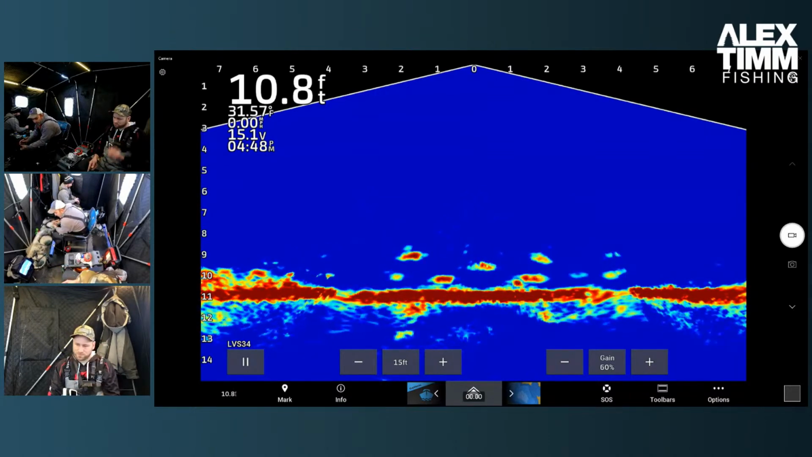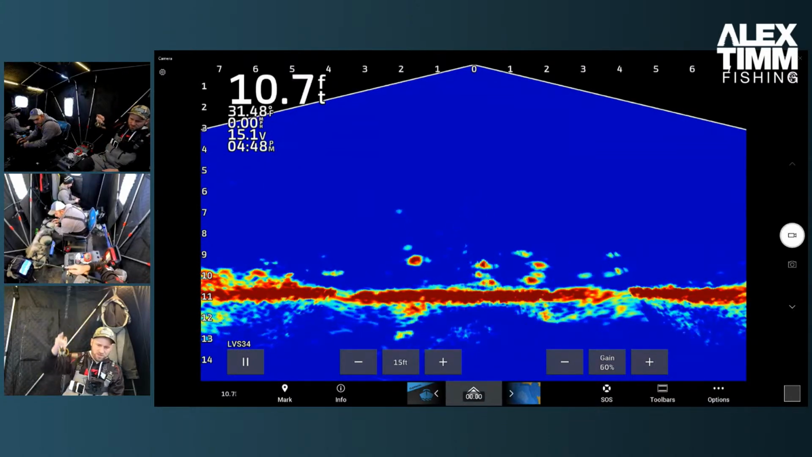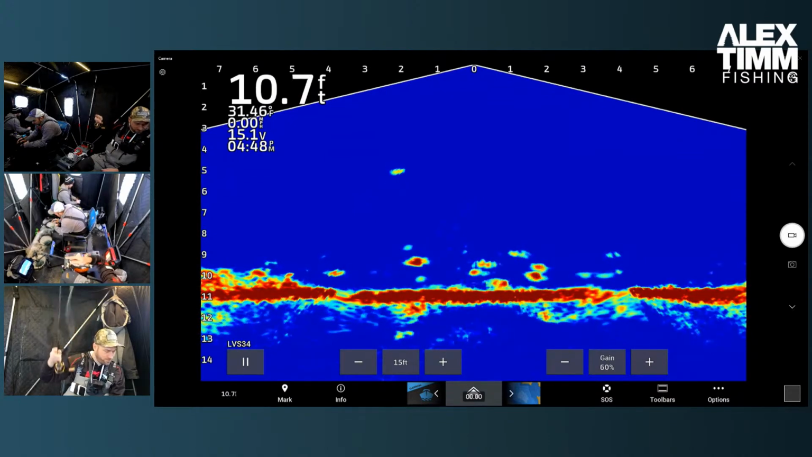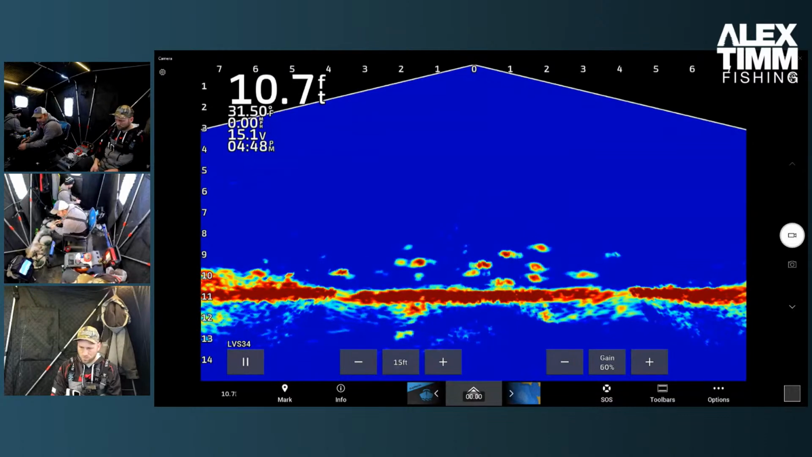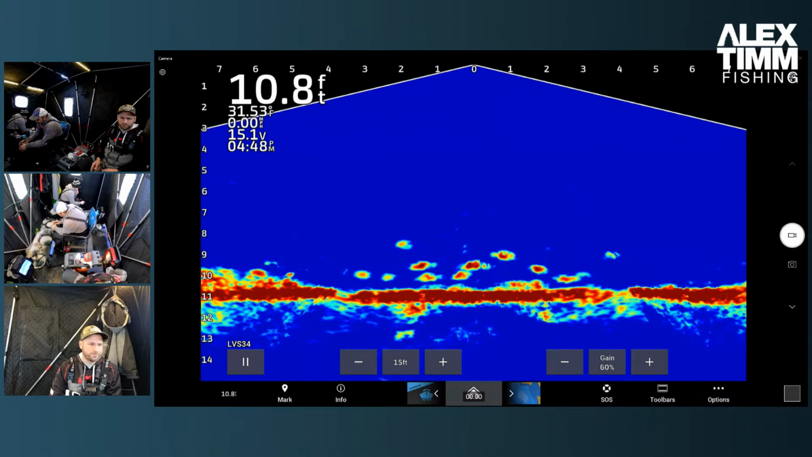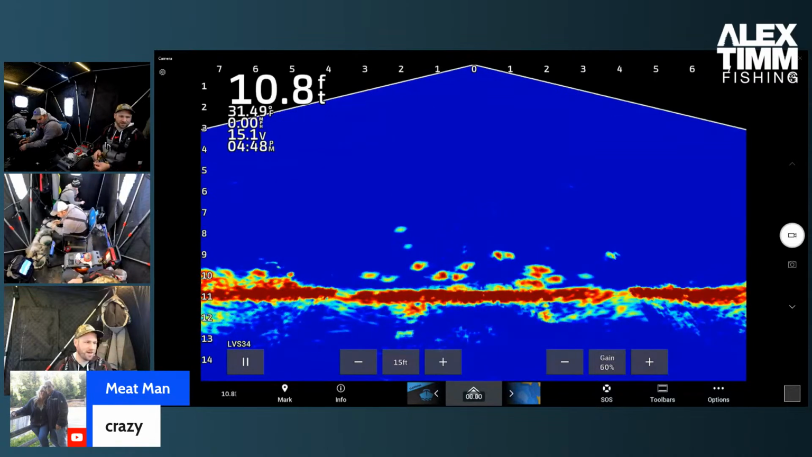About to put this Google eye away for a minute. See if something else will entice. Yeah, I'm about to switch it up and put a freshwater shrimp on. Or something glow. Crazy. I'm crazy. Yeah, meat man.